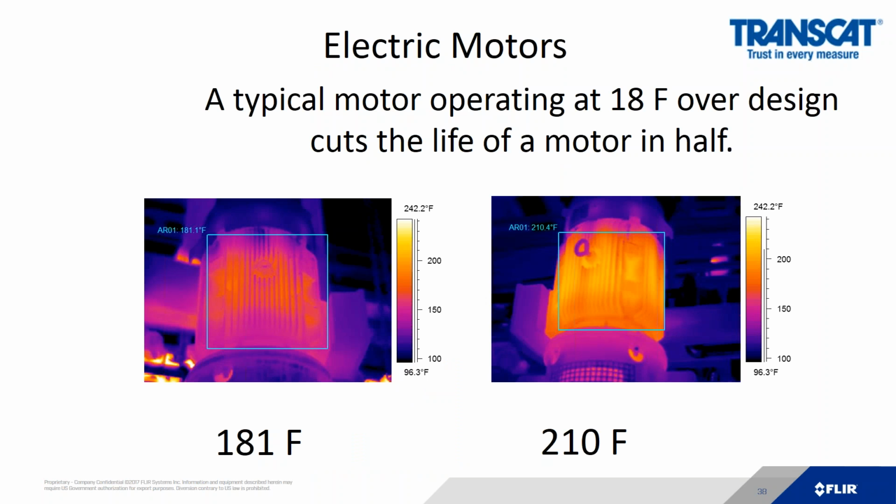Motors are a good source for heat. Infrared is a complementary technology to vibration. If you do any vibration analysis, there's a pretty good chance you already have an infrared camera. In this case, it's 18 degrees Fahrenheit over on the outside of the motor.